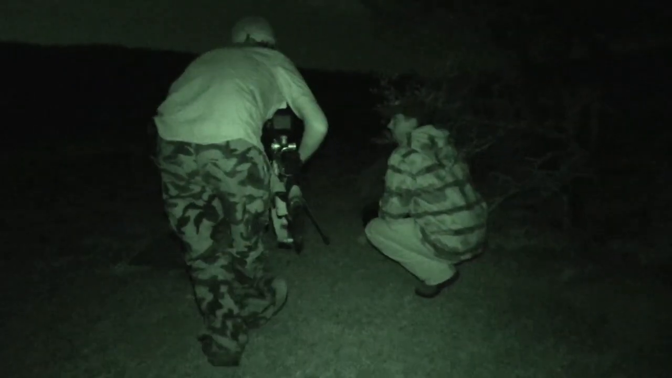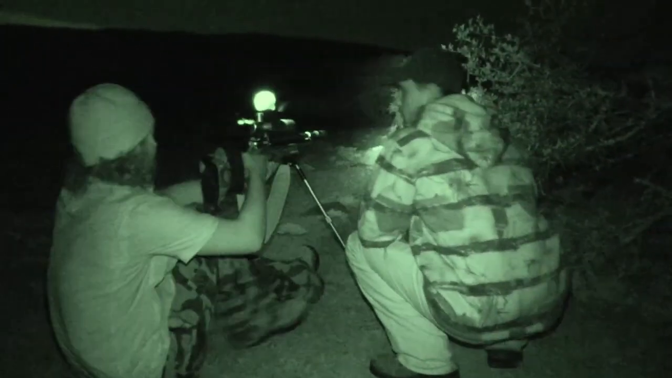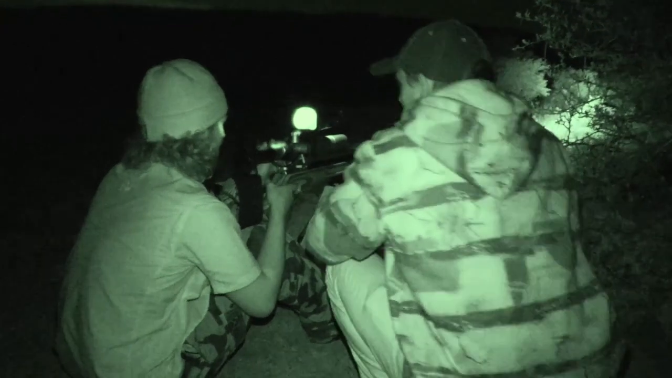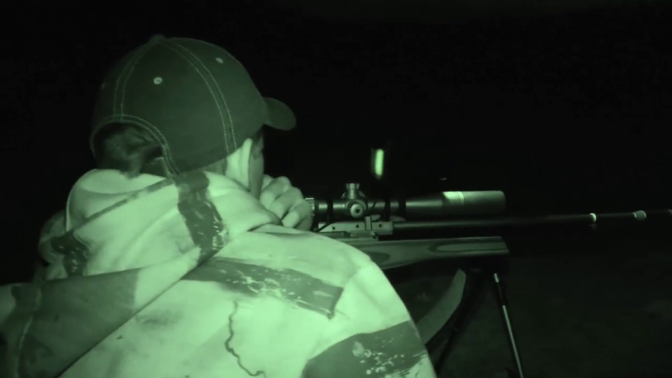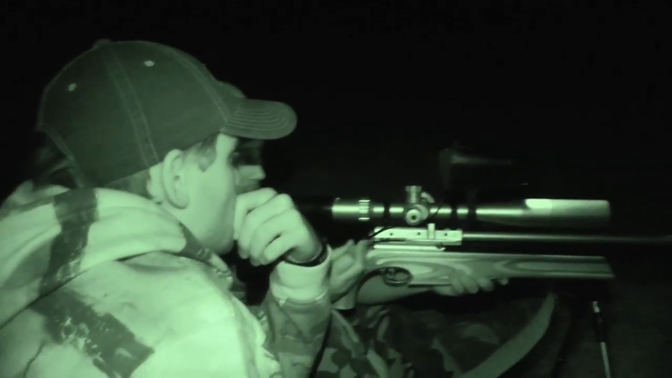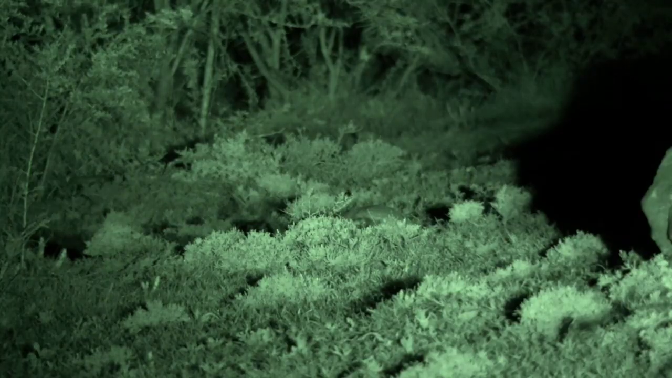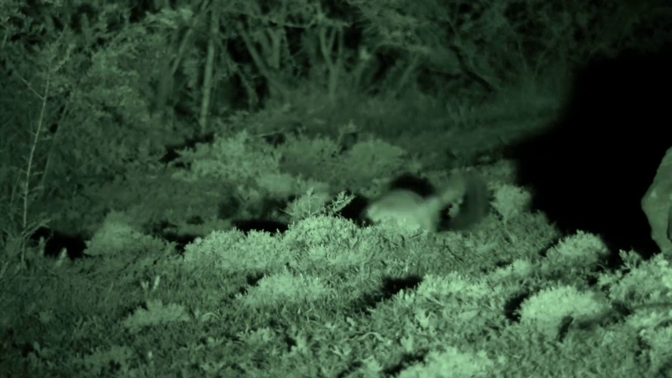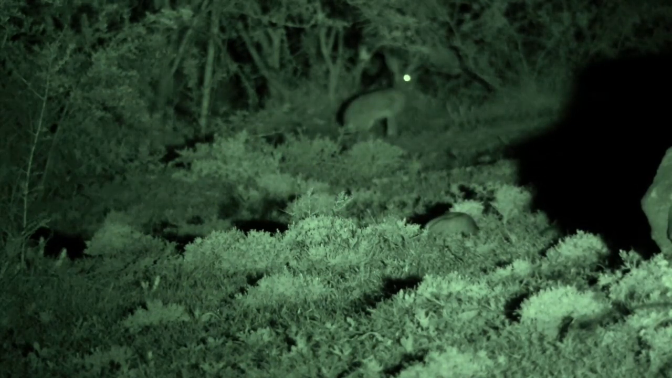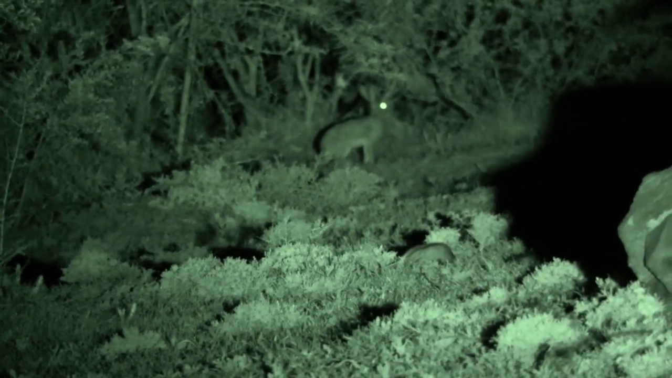We move within range and set up for the shot. Okay, it shouldn't be more than about 30 meters now. Okay, great. Should find him first. Okay, there he is. I finally got that second spring hare I've been looking for. A scrub hare moves in right behind him, but we leave it for another night.